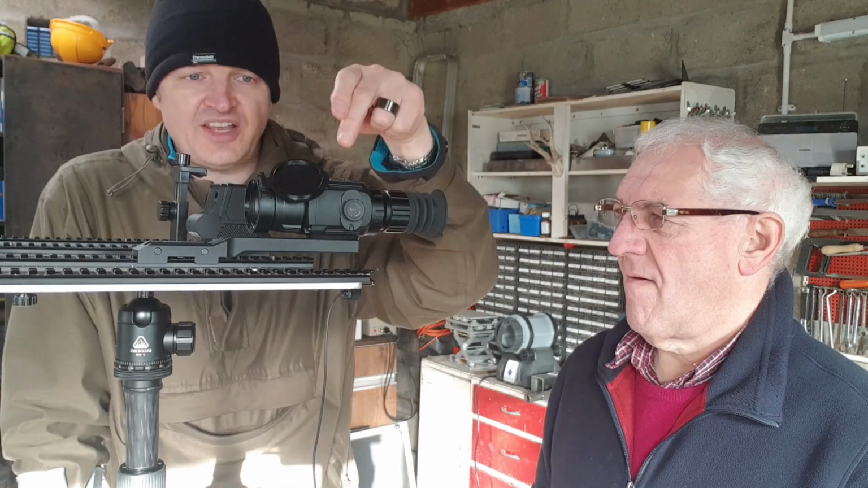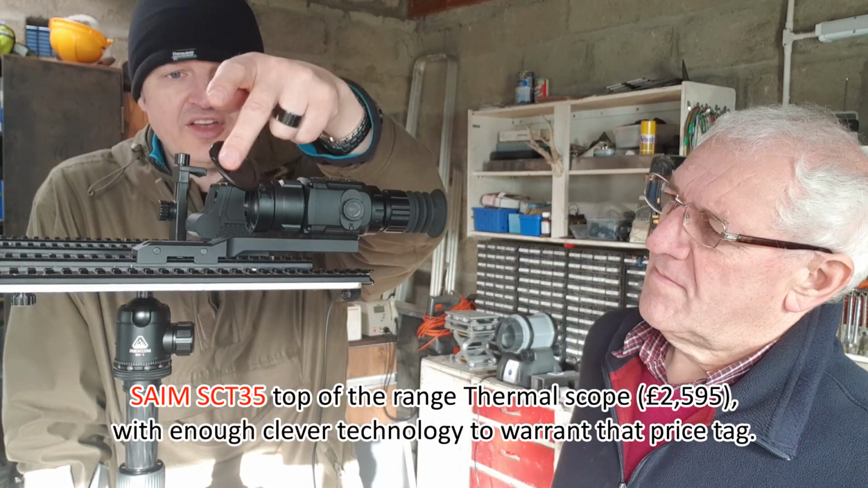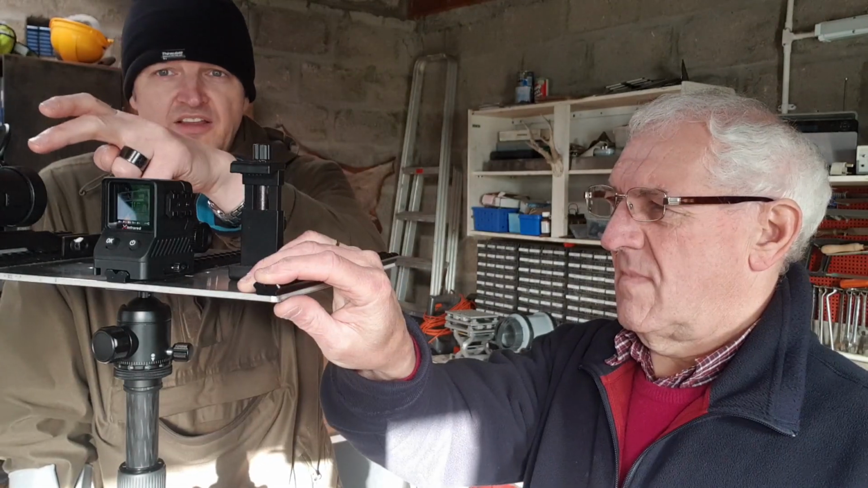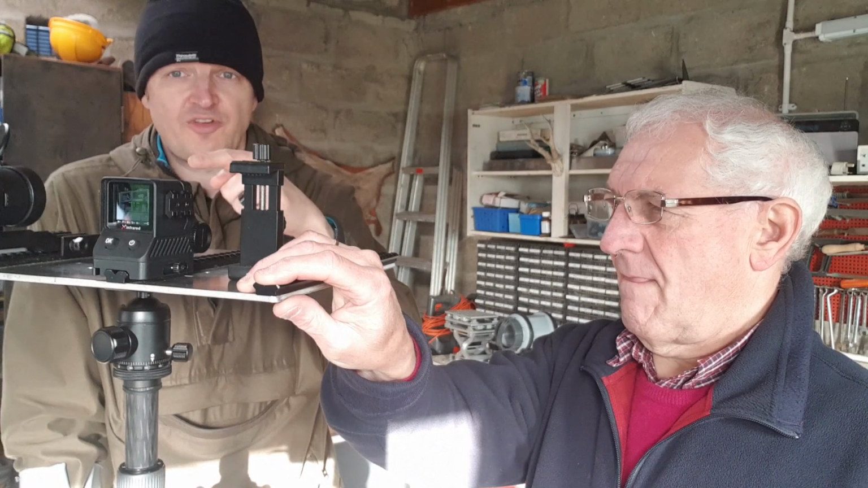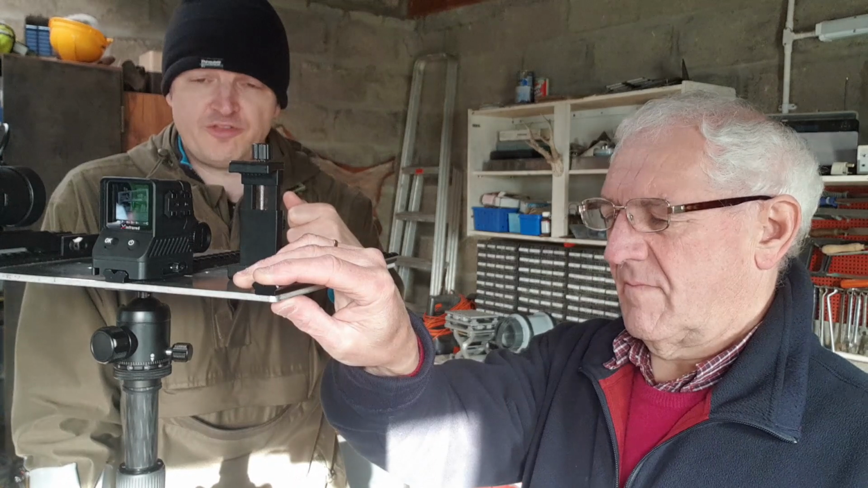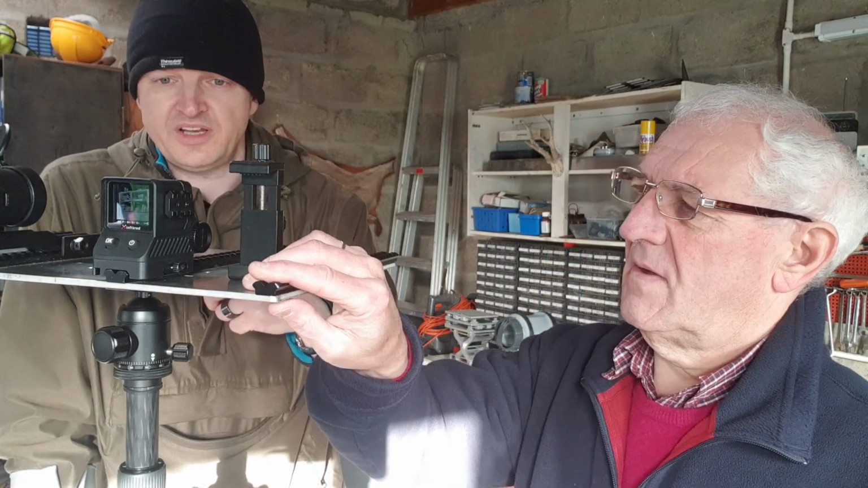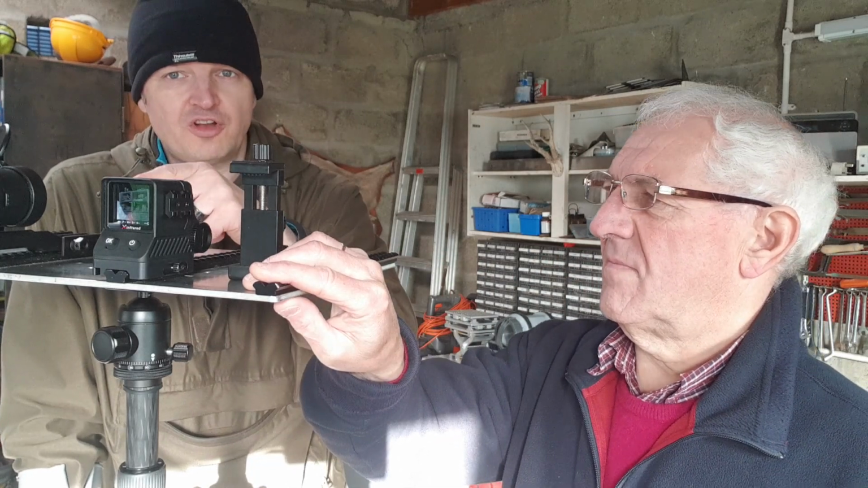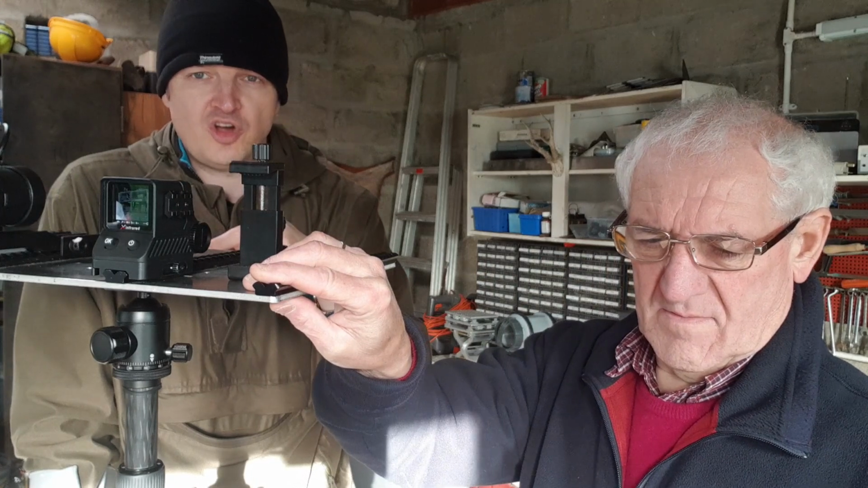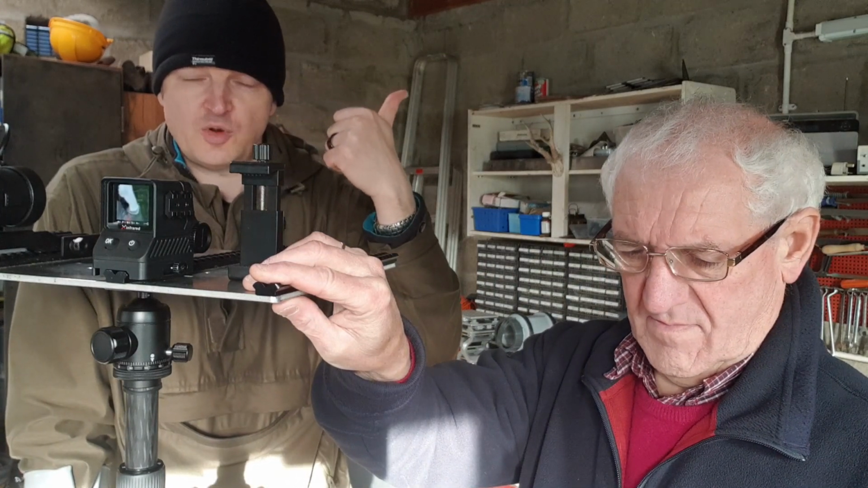So we have the SAIM SCT35, let you see past the lens cap. The SCT35 has internal recording, which is an improvement over the SCL35 we've previously reviewed. It also has Wi-Fi, which the old SCL didn't have. The only thing is, it doesn't record sound, so with the clips Bruce has given me, recorded on one of his permissions at the quarry, with rabbits, deer and geese, I'll have to voice over those bits.